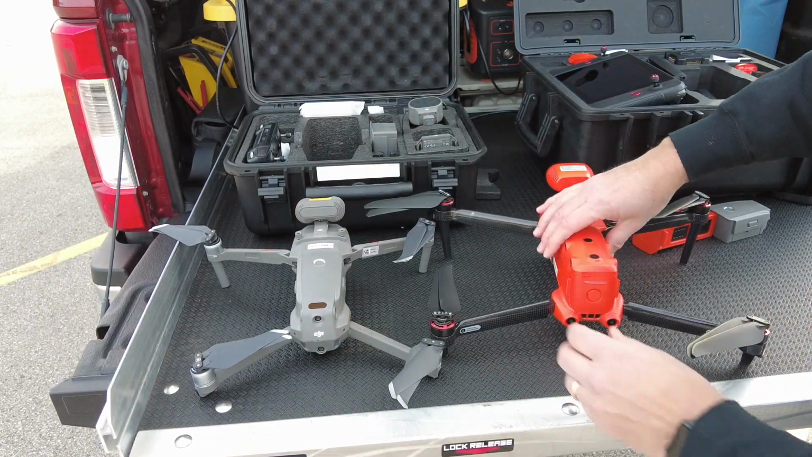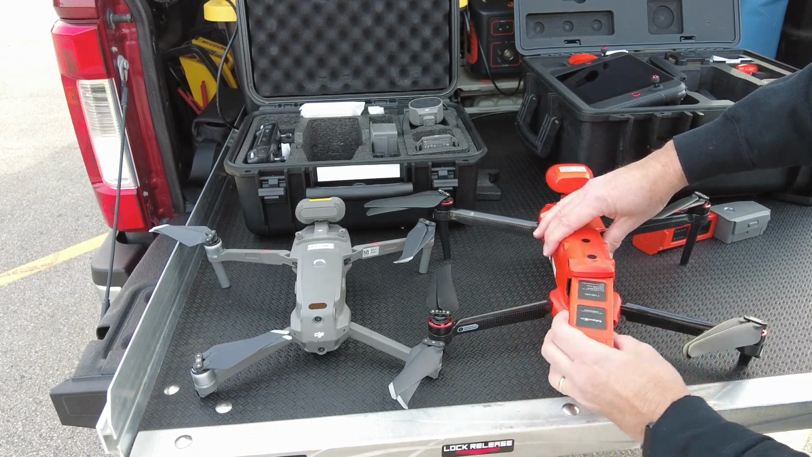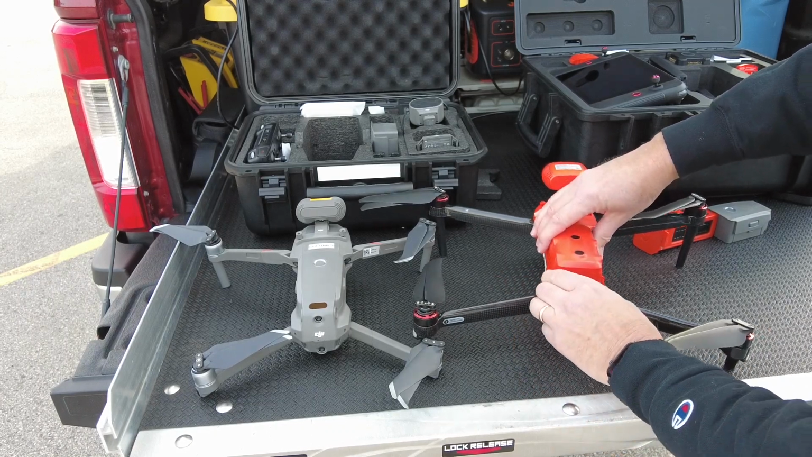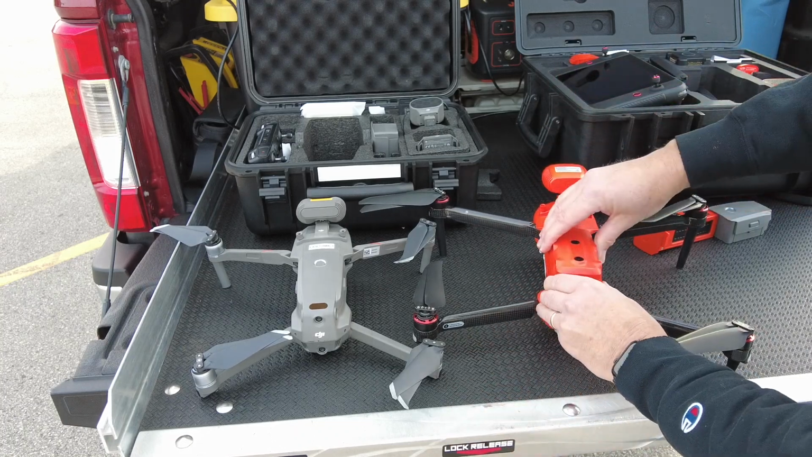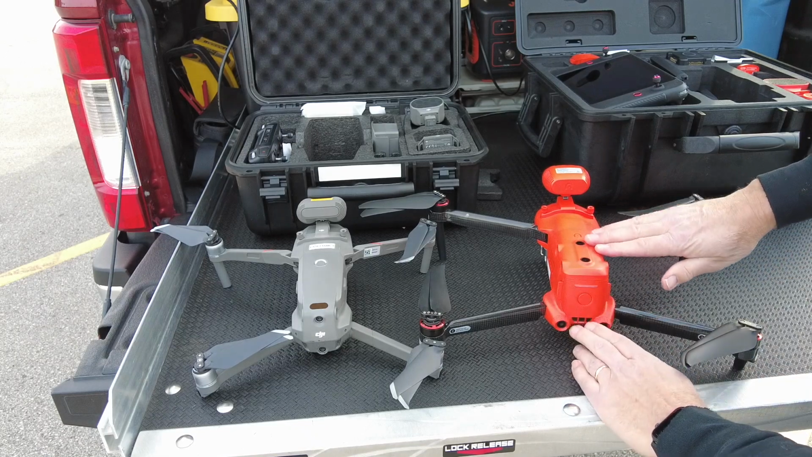Where you have this design where the battery slides in from the back, there's no way that battery's going to pop out. So even if it were to swell, that's not going to force the battery out. So maybe a little bit more secure.